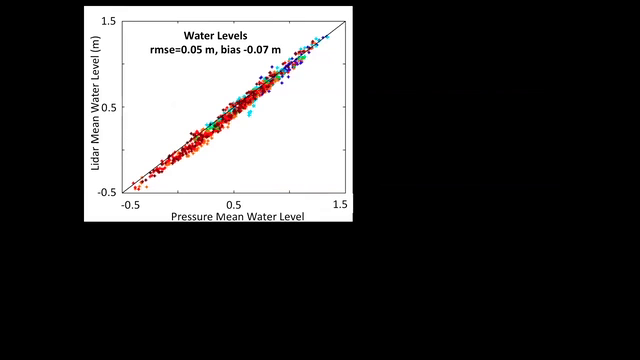Root mean square differences between these two techniques are on the order of a few centimeters. Also notice there's no real difference in the amount of scatter or error between the differences for the red or the blue. So there's no loss of accuracy of the LiDAR as it gets farther away at longer distances, longer ranges.